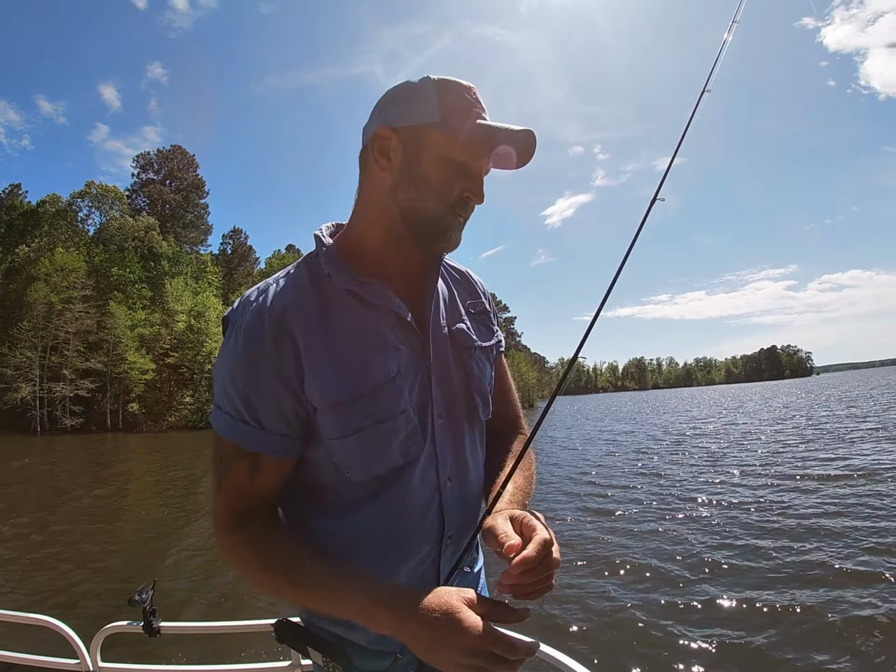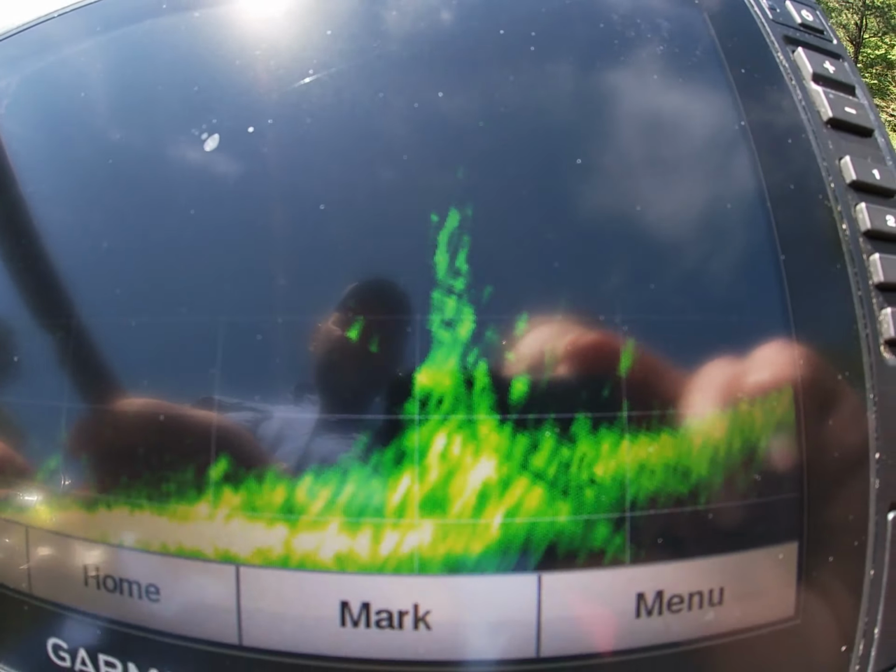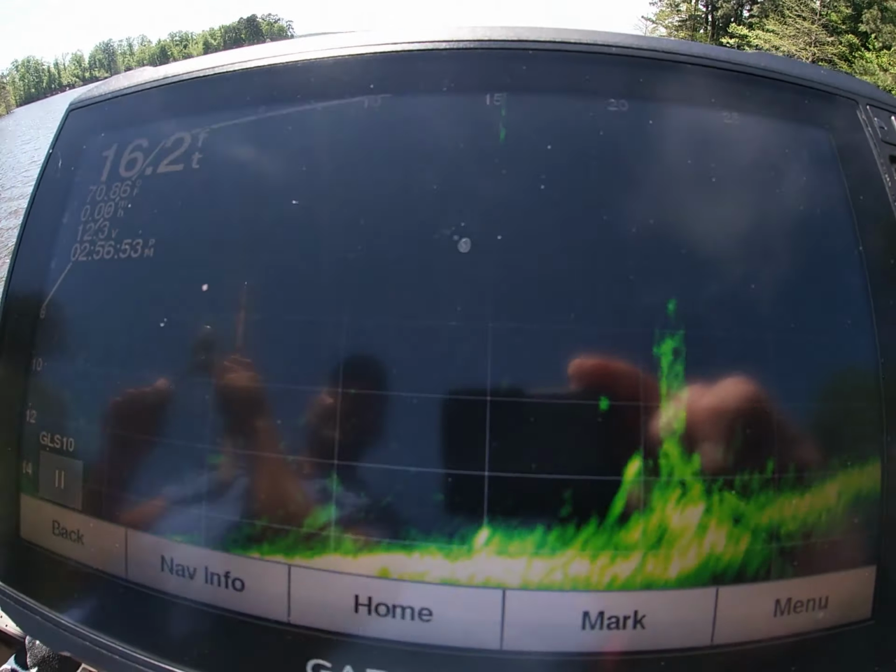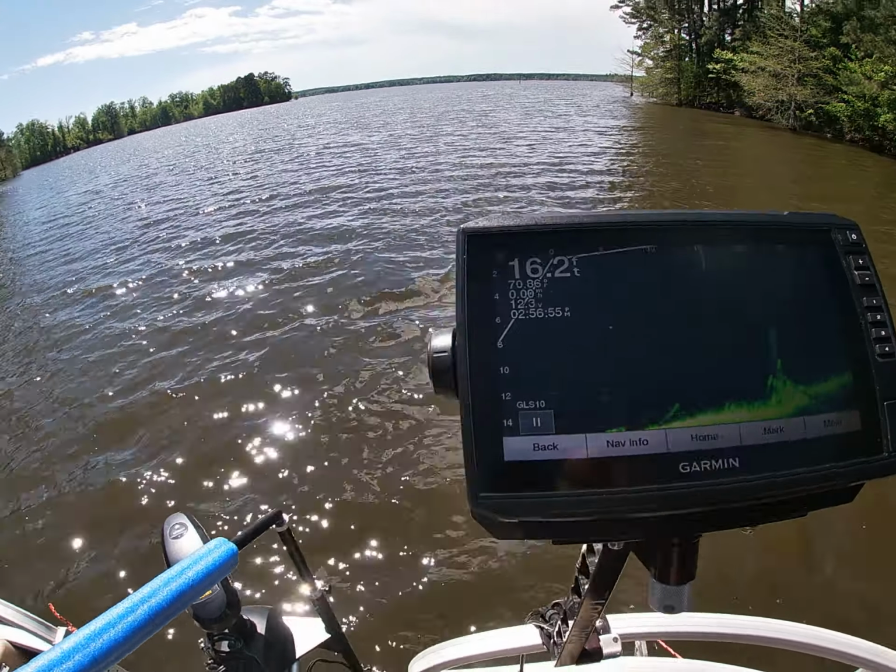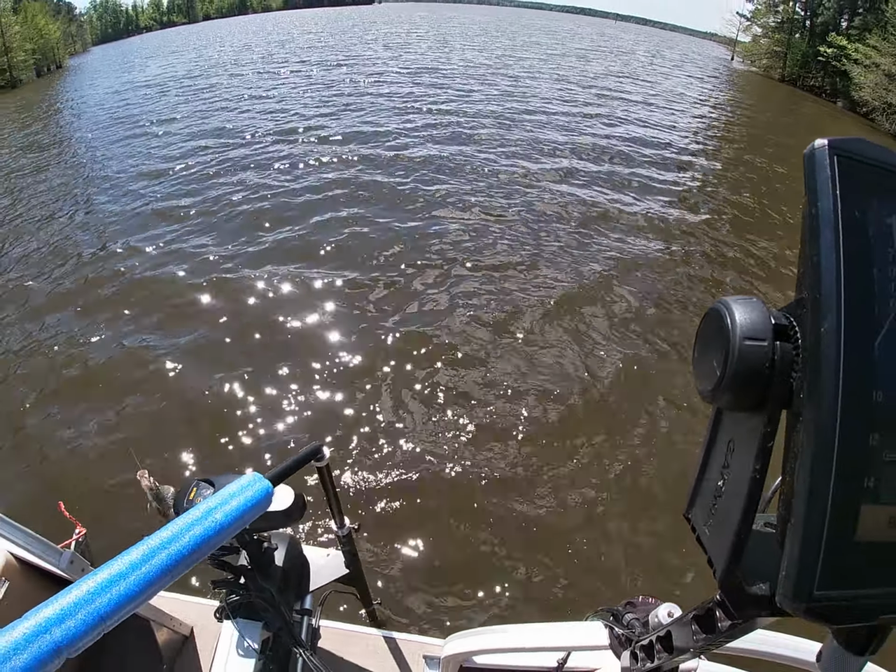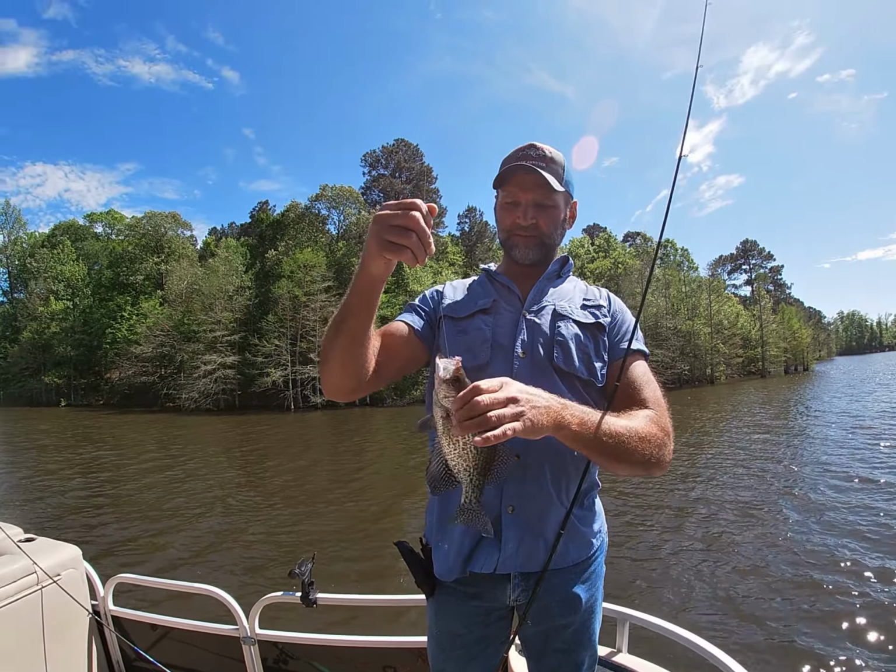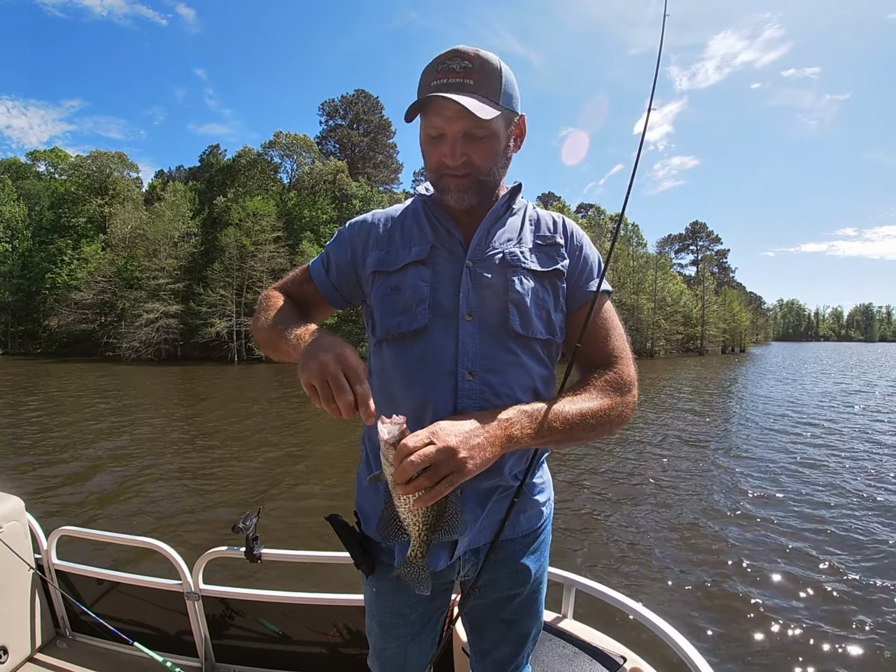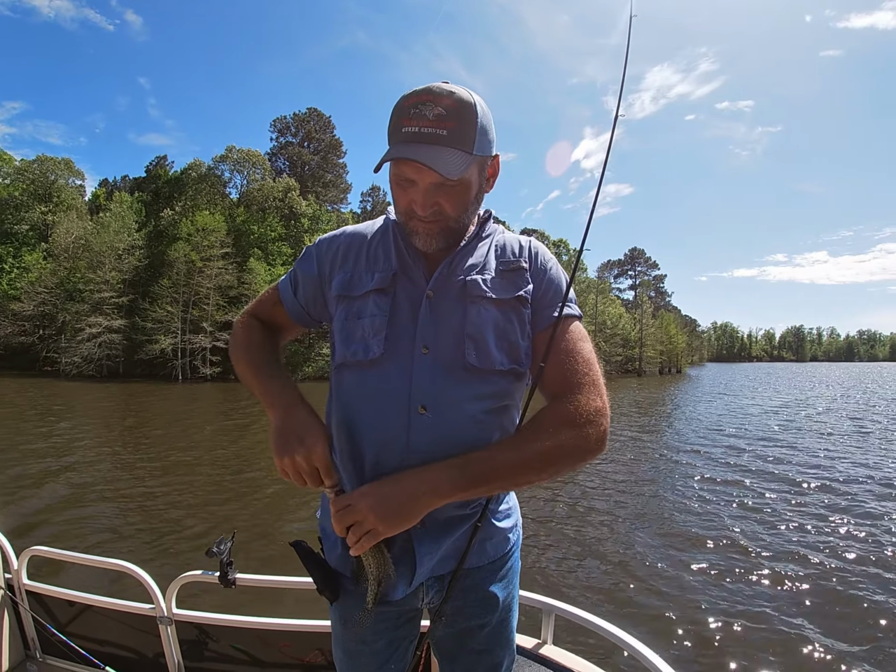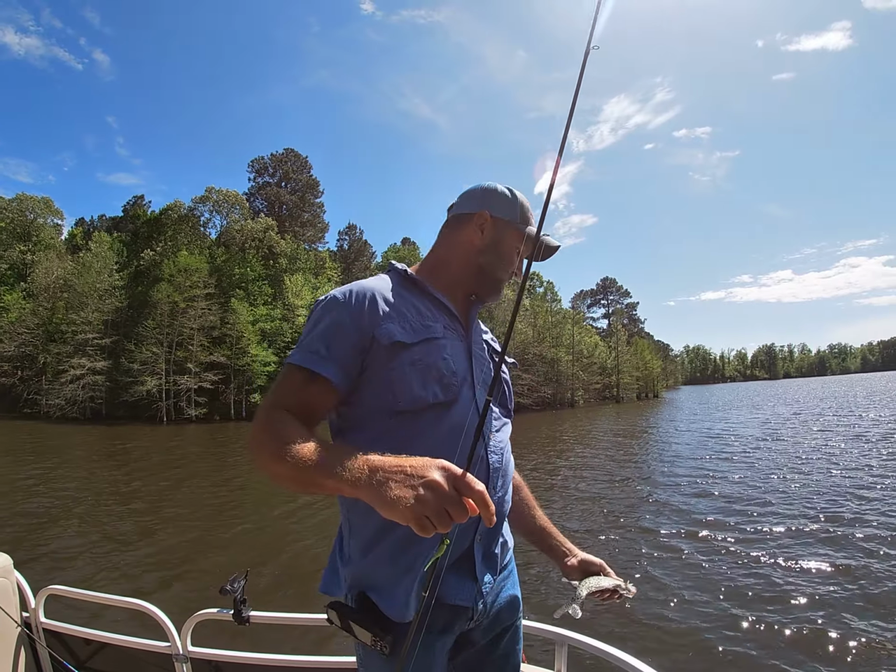It's getting kind of late, so we're gonna call it quits here before long. So there he is. Dark black male there. Black male. I think they're spawning right there on that shallow stump. I think these fish are up there spawning. Pretty little fish though.